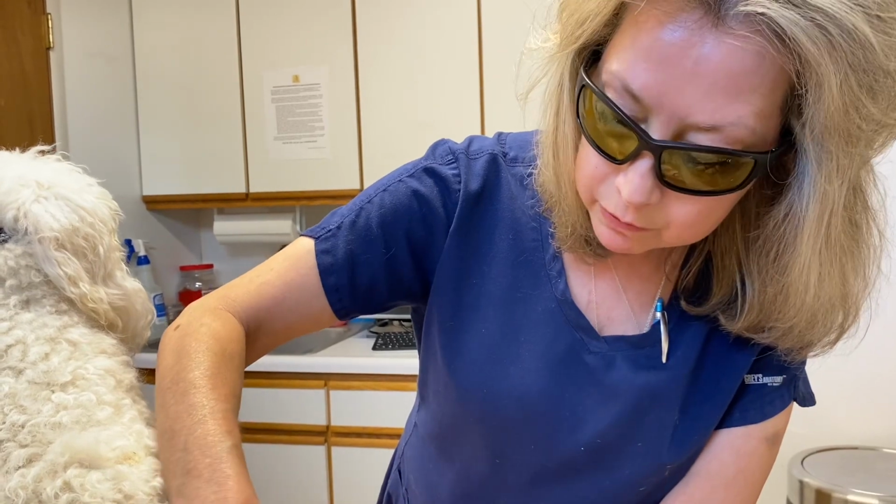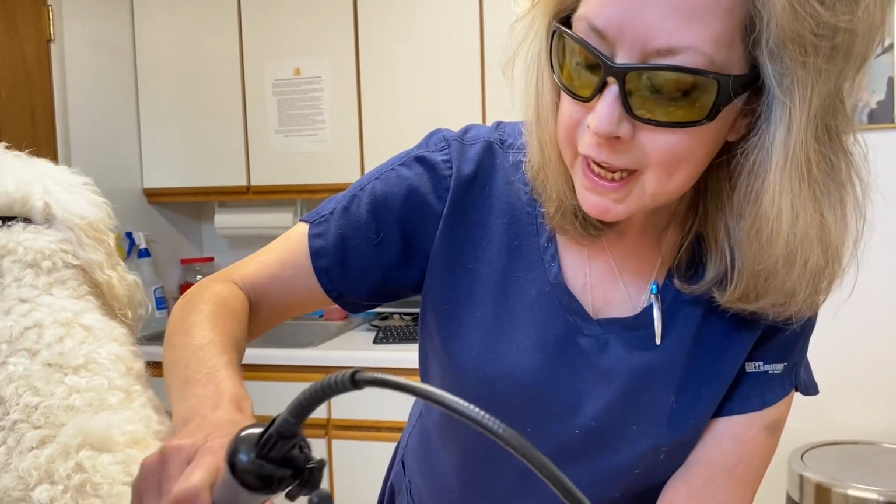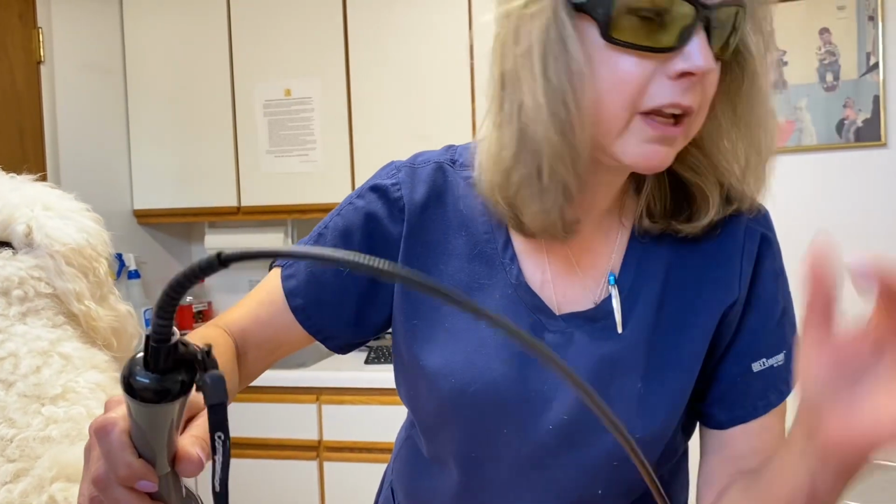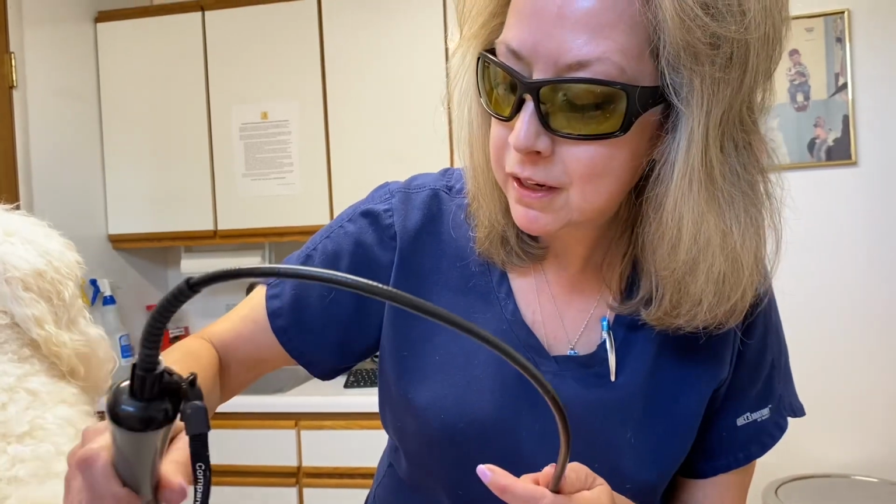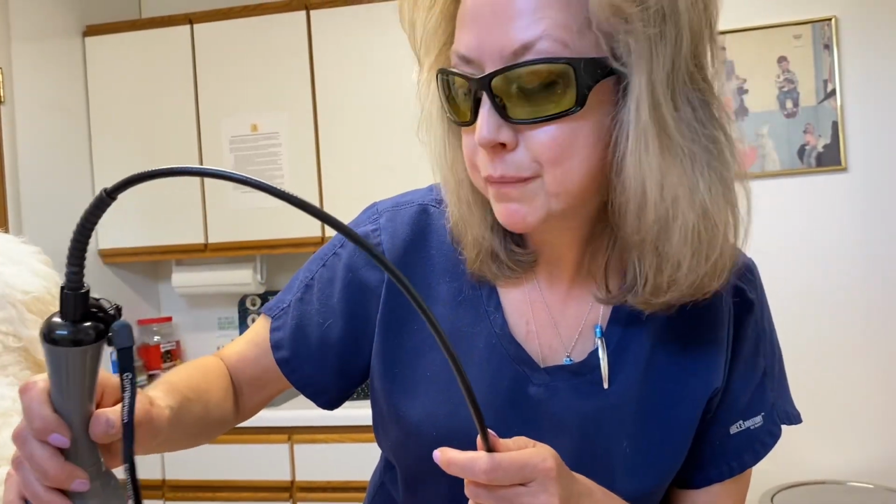Her muscle tone has come back in her hind legs because she is more mobile. Right. And it's funny because now when they come, I tell her she's getting her spa treatment. I have a bed back there for her because she's so big. She walks right back to the bed and just lays down and waits for her treatment. Wow. Yeah, they love it.